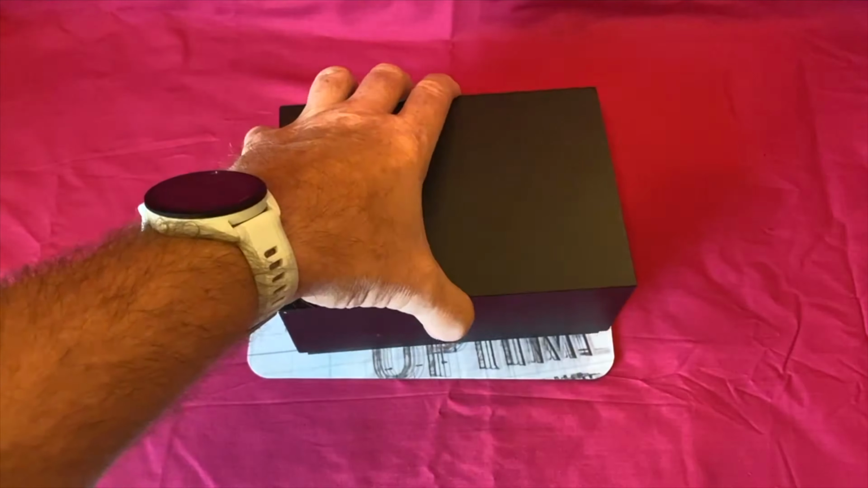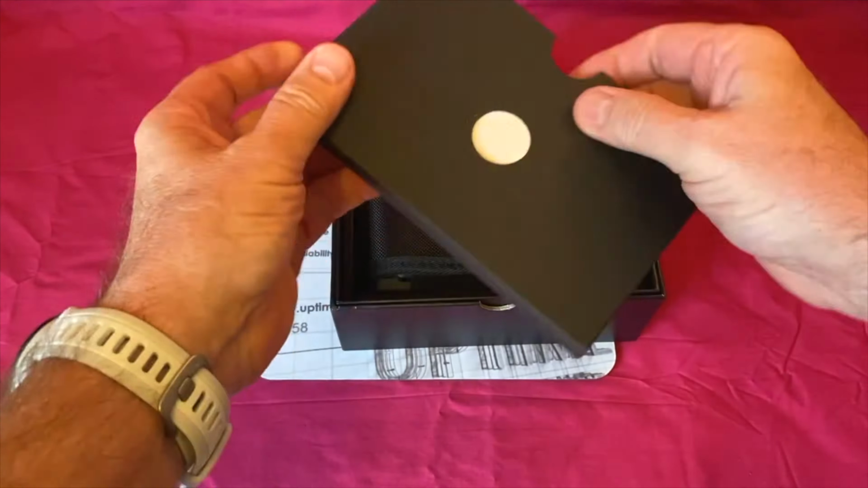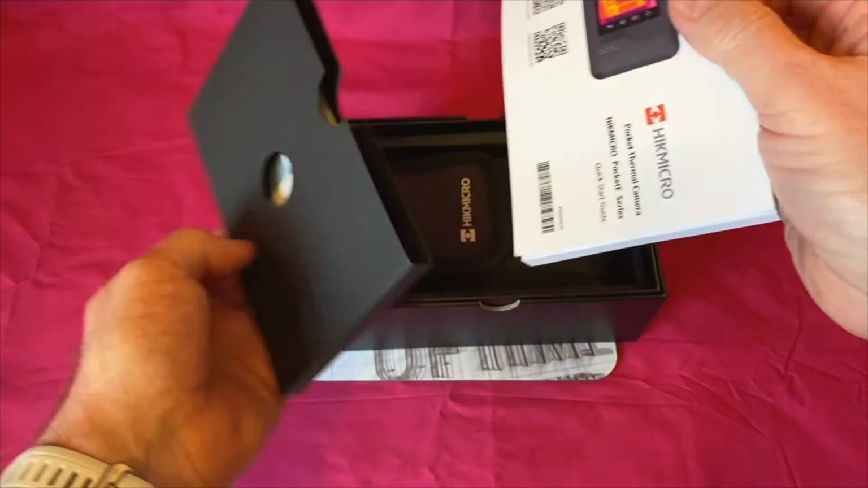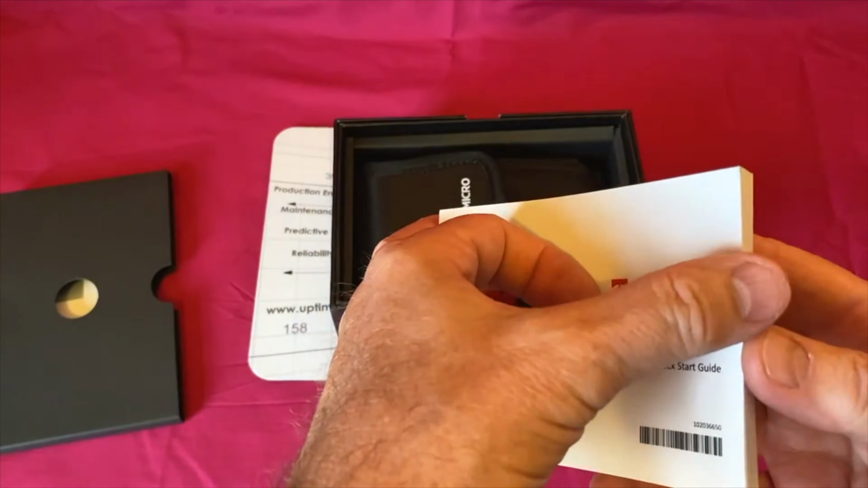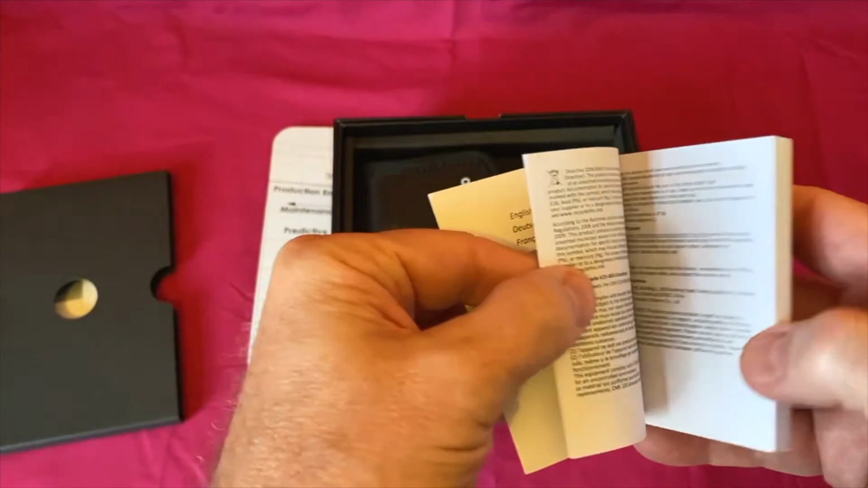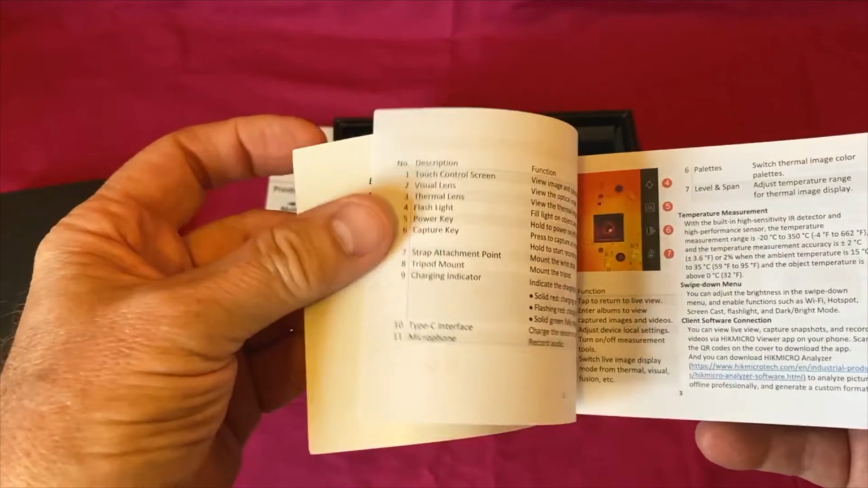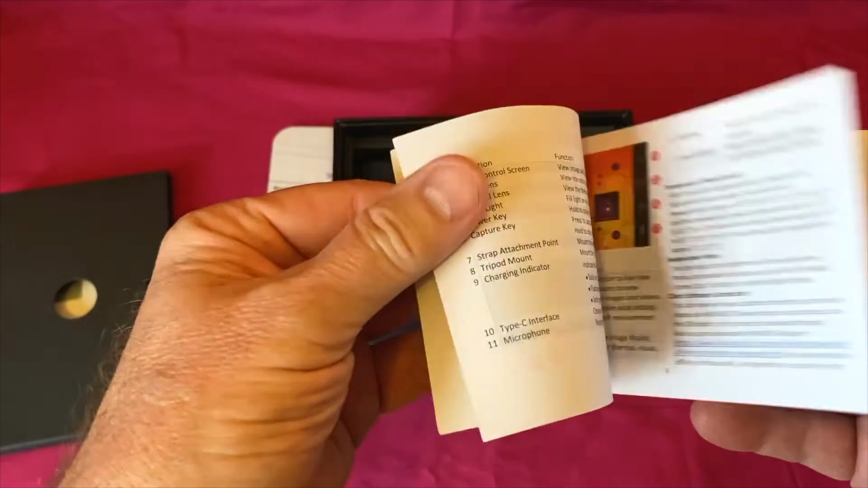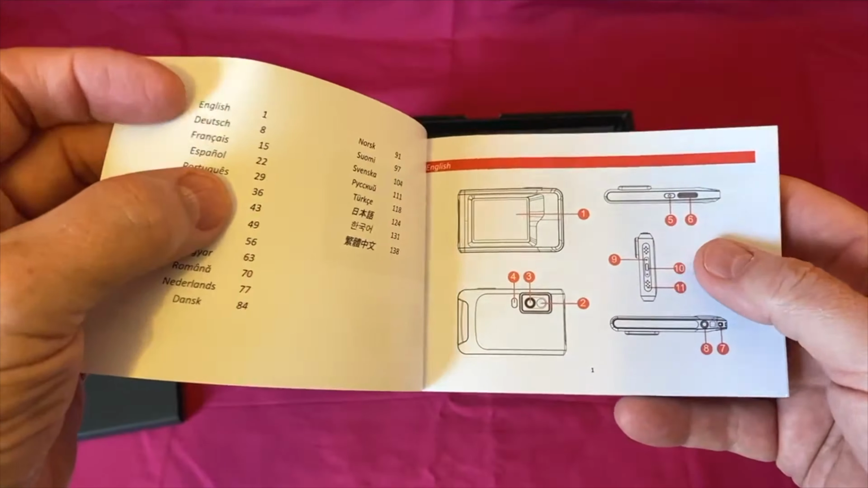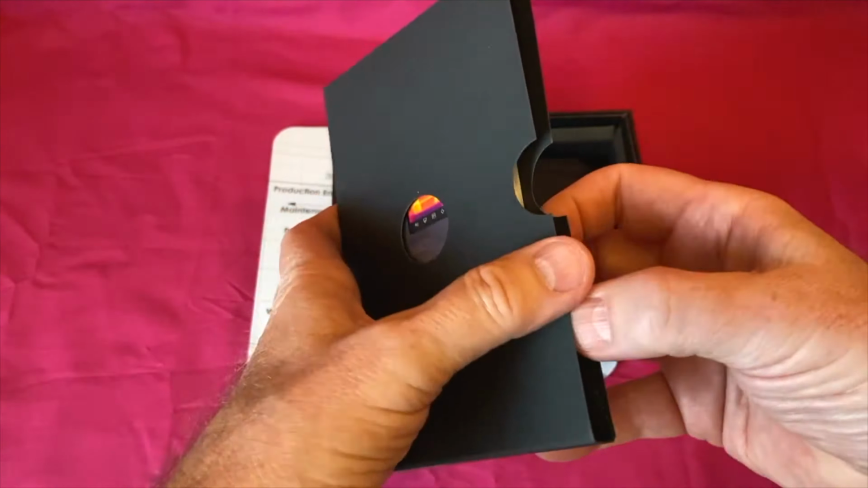This is the starter one, so it comes in a very nice box, and on the top of here there's a little book, calibration certificates in it, and a very handy starter book. So this is in lots of different languages. Really good because the instructions are about 6 pages long, and 3 of those are about how to dispose of it and how to recycle it. I'm going to show you this page on as an A4 so it's more legible.